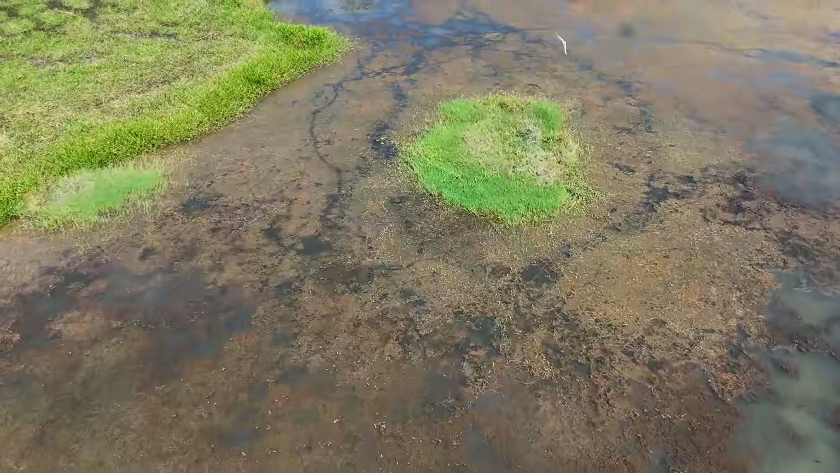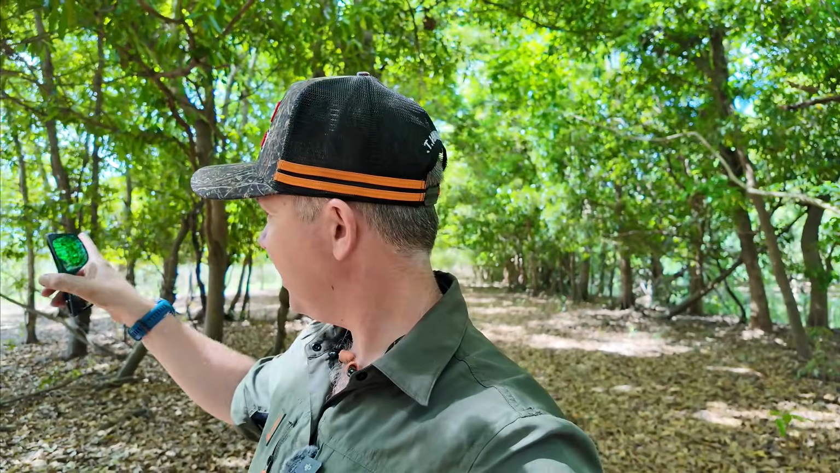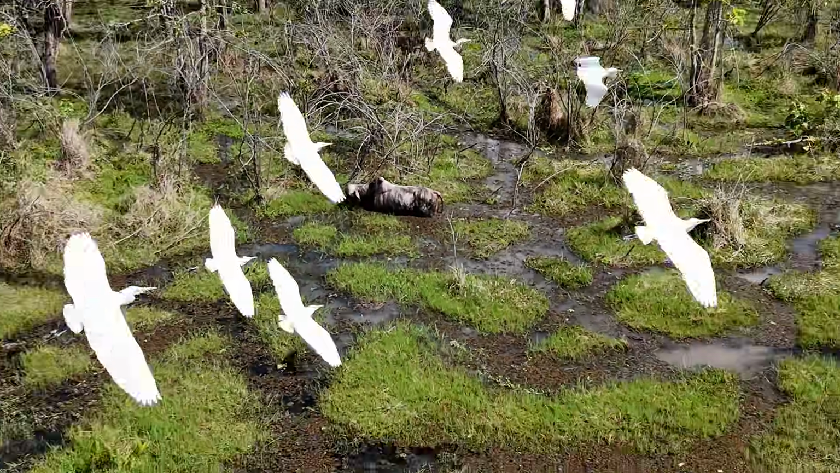It's really pretty. I actually thought I might have found a crocodile. Didn't. But lots of birds. I managed to chase an eagle or some sort of hawk, bird of prey, which was really cool. I'll chuck that footage up. And believe it or not, there's three scrub bull out in the middle of that swamp walking around like water buffalo. We didn't expect to see them out there, but they are there.